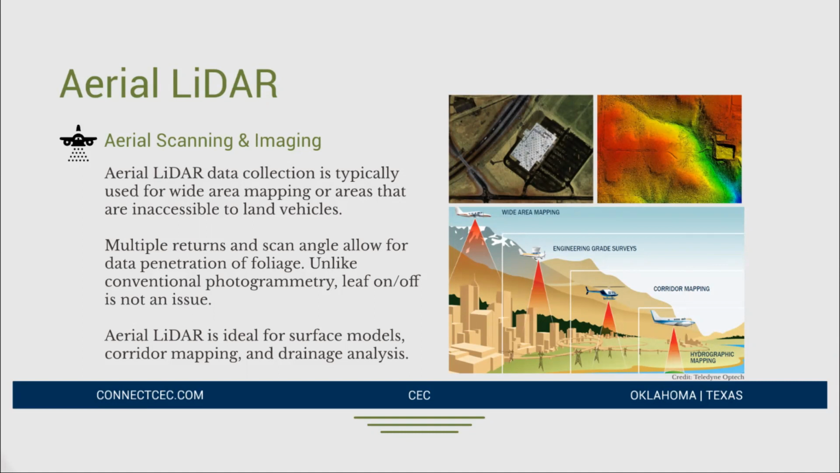What is the goal of your project? Are you trying to have a very highly detailed contour drainage map, like a DTM of a county? If we're doing a county-wide mapping project, then you're probably going to use a manned fixed-wing aircraft that's flying at a high altitude that can cover a lot of ground in a short amount of time.